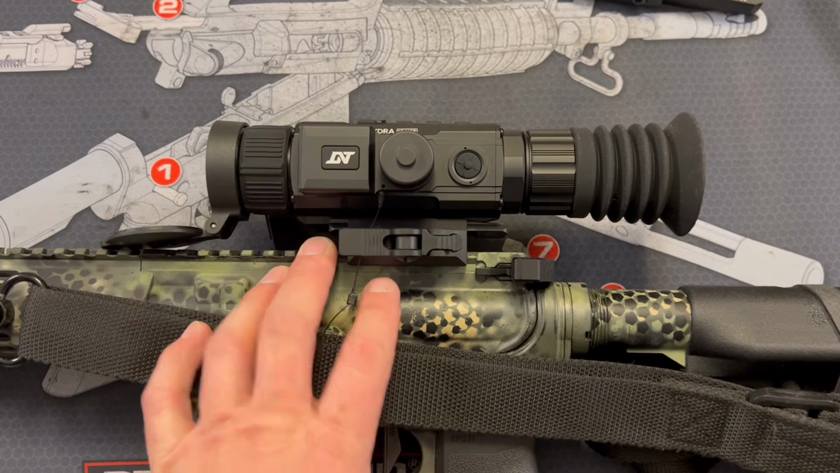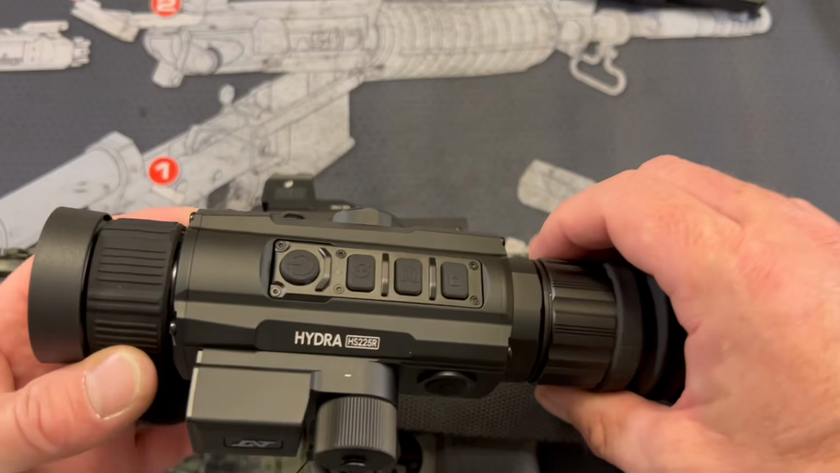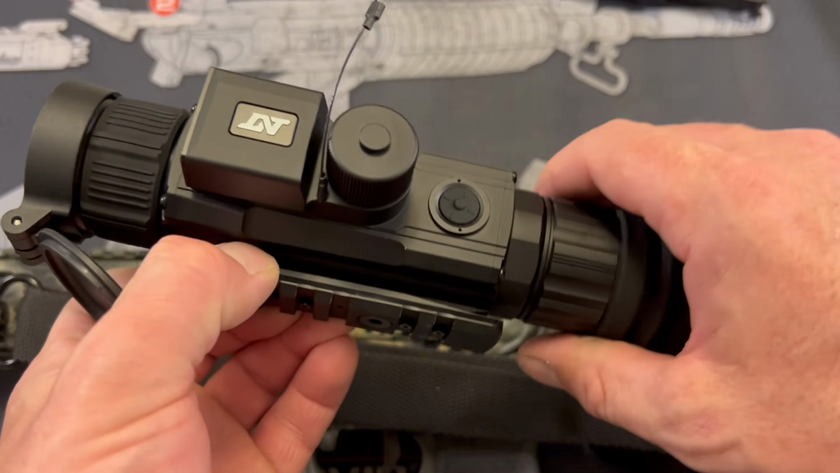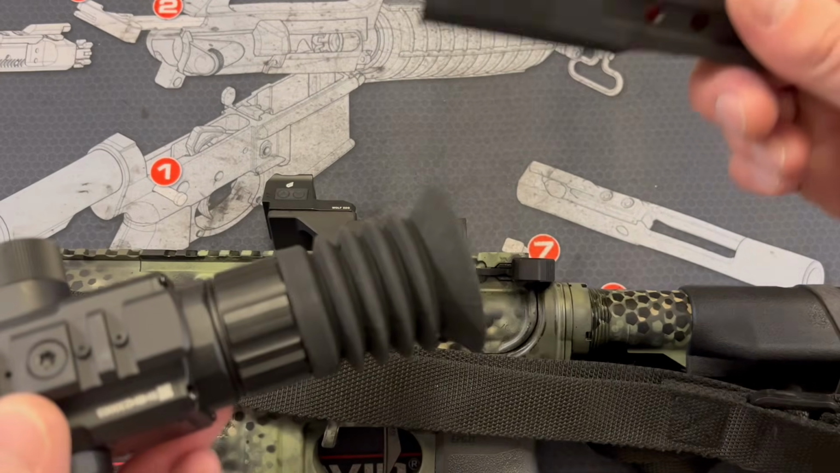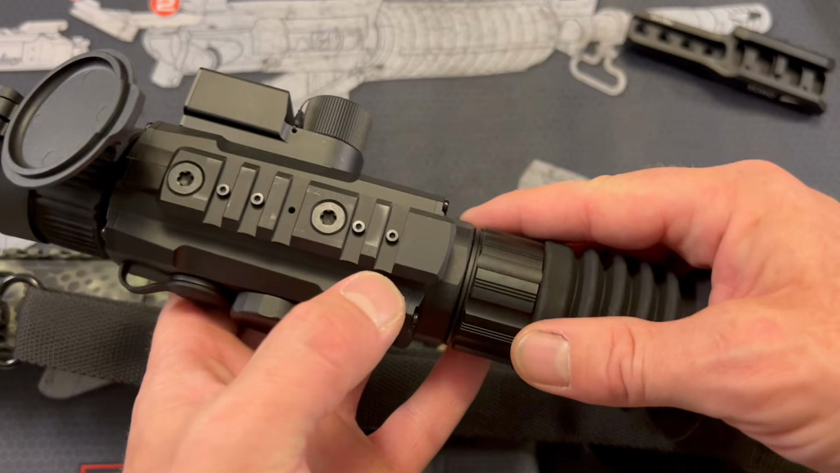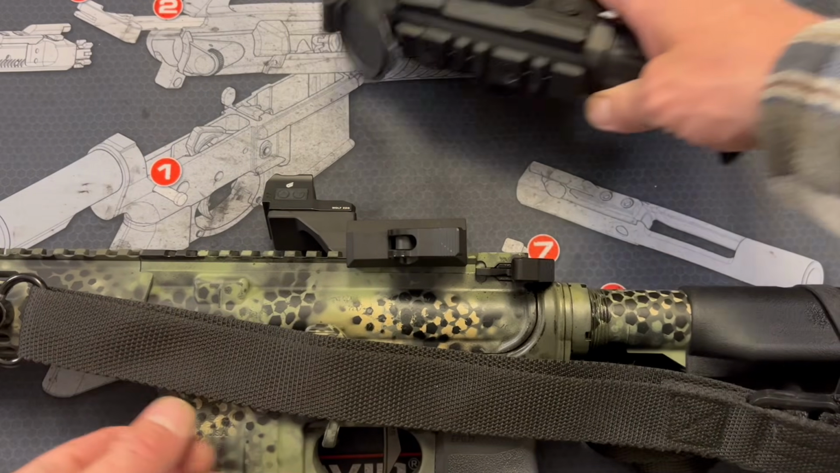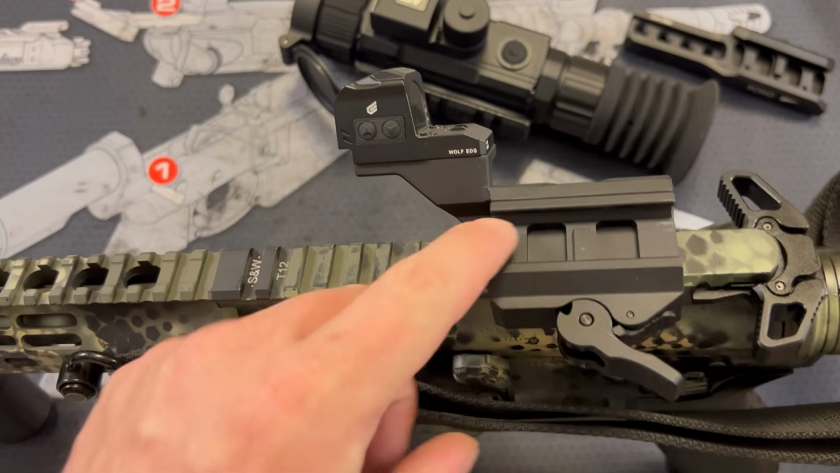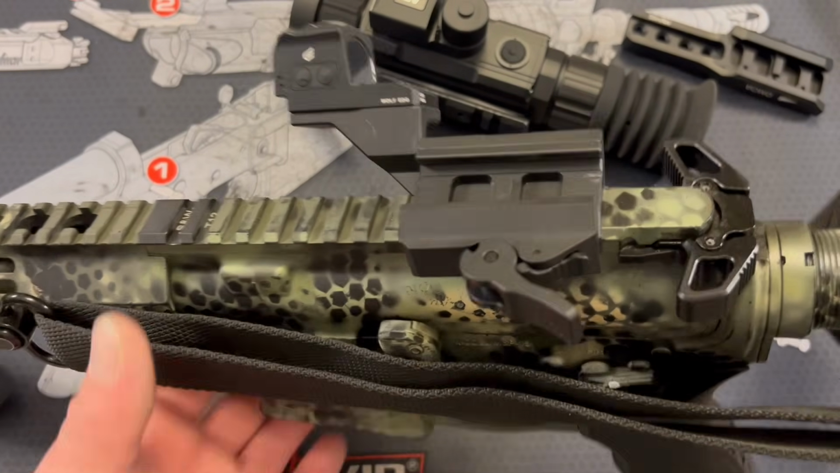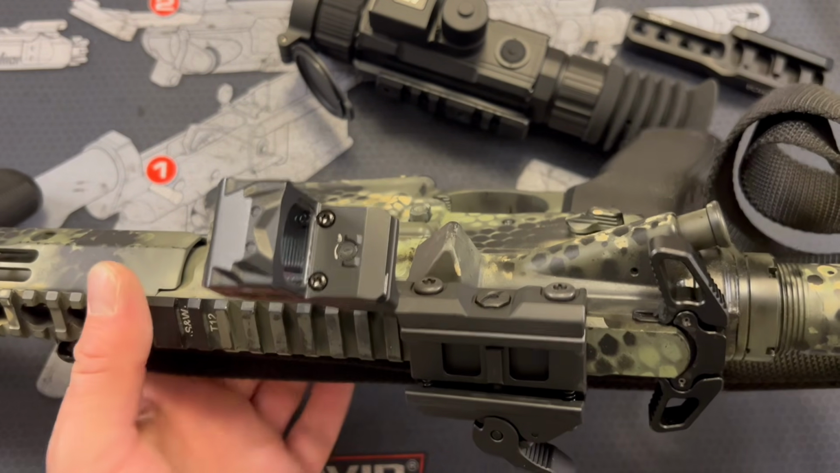But what is also incredible now is that you could set up a full optical system with this thermal with their new mounts. Now, it is an interesting system, and I did have to kind of figure it out. But where this mount would normally go on the rail on the bottom of this, you actually mount a pick rail. And you see those screws that I have in there? Well, that's so that it mounts back in the same place every time, because what this thing is basically mounts to a pick rail on top and on the bottom. And I think I did this right, because it seems to be the only way that it goes together to set things up the way that I would want them to.